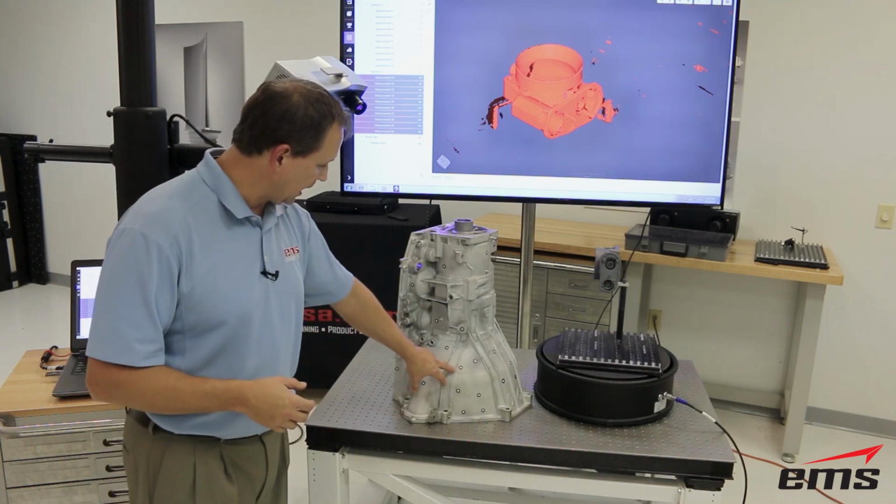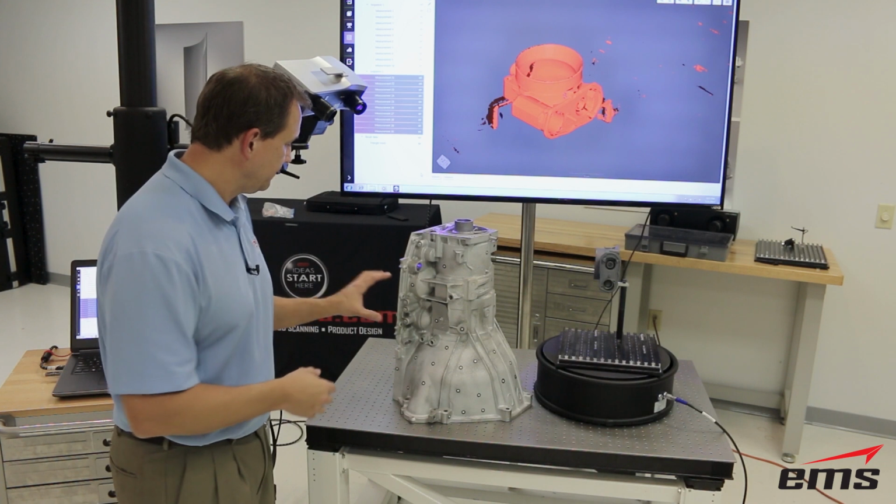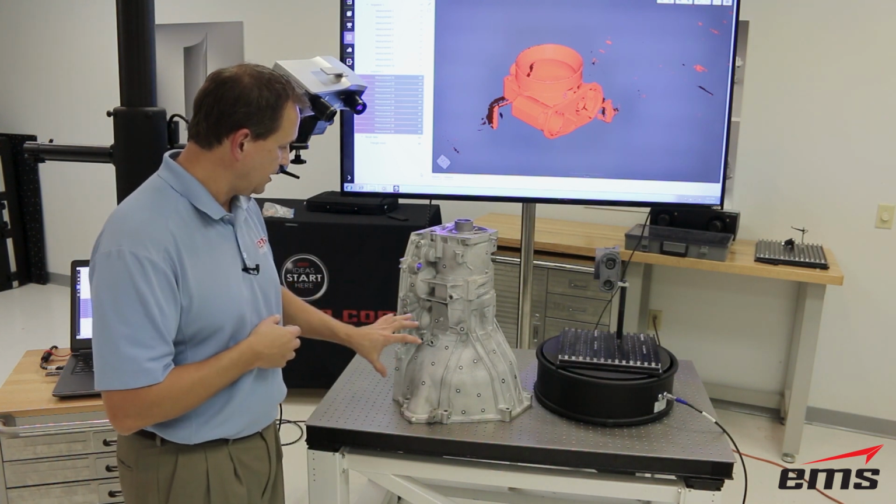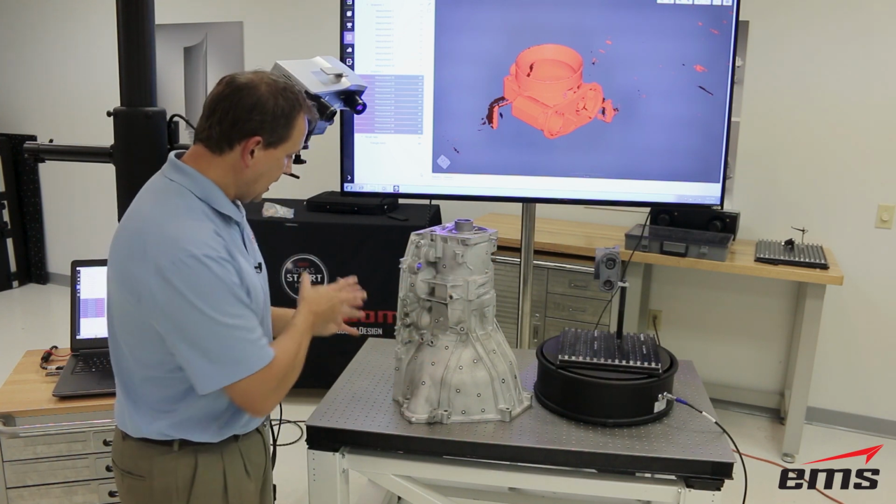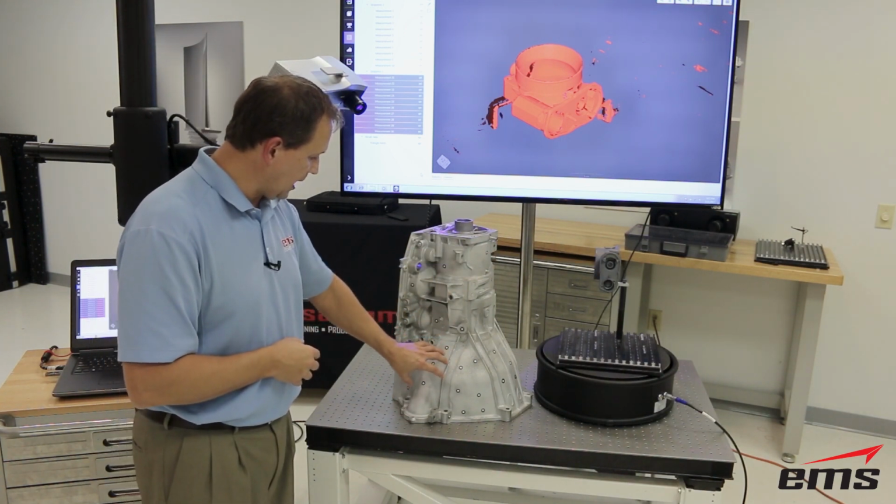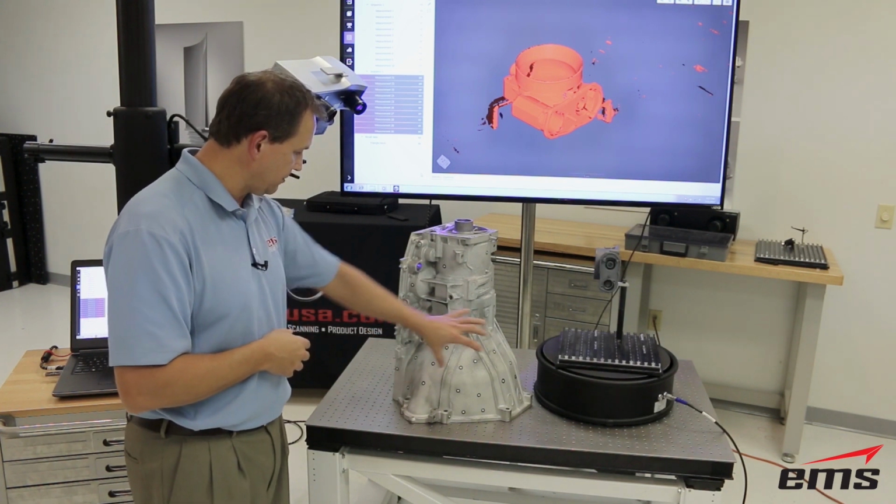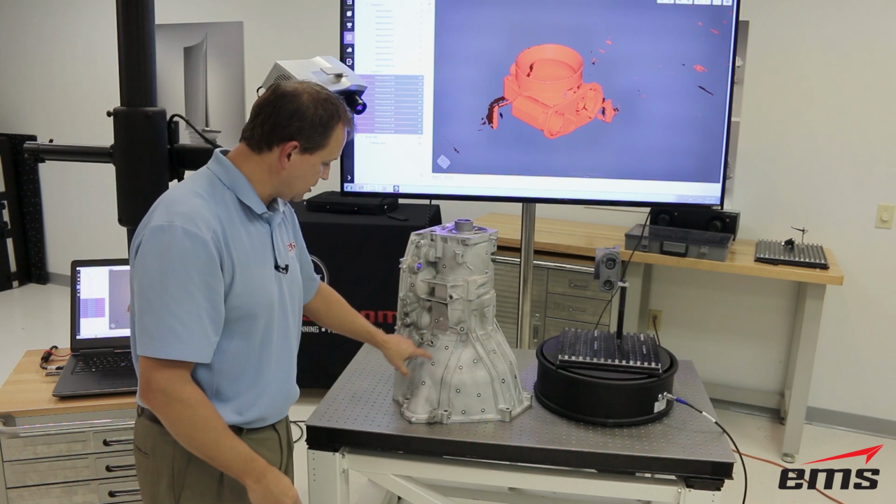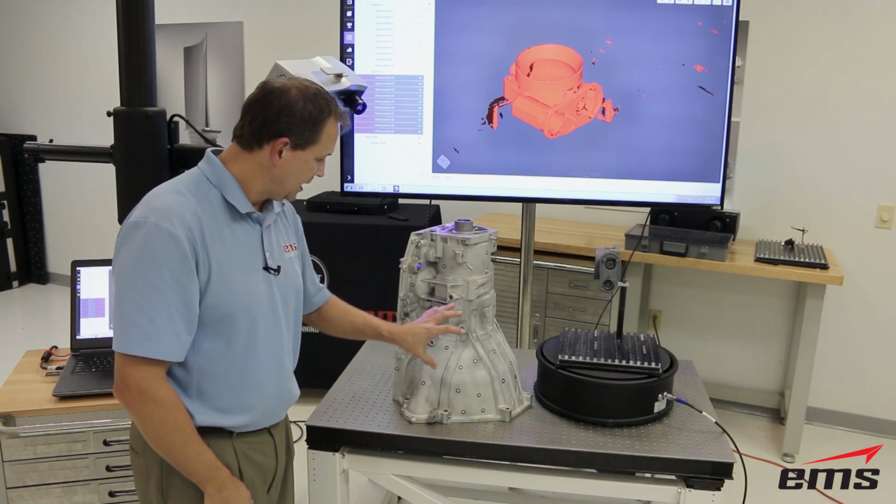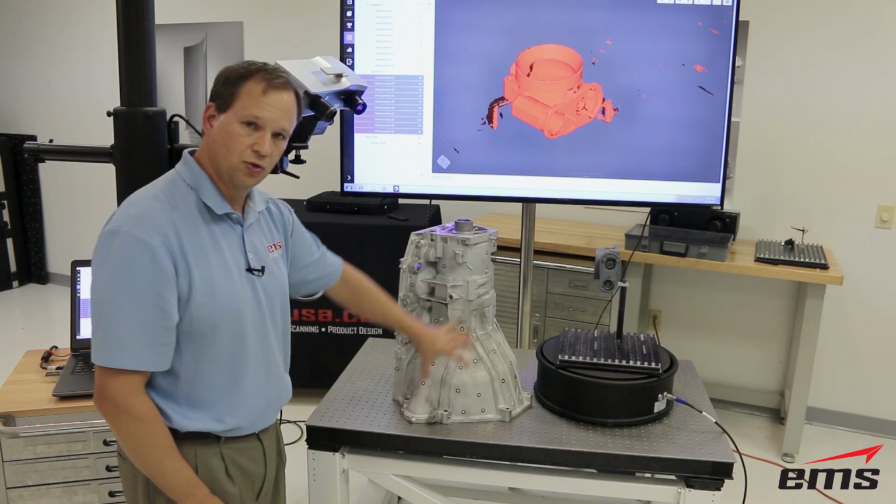One of them being targets. You randomly place these targets on the part, and then basically you take a scan, you move over, you take another scan, move over, take another scan. And as you move over, you just need to have some of the overlapping targets from the first scan. So if we took a scan here and then moved over, I need to have at least 3 of those targets from the first scan in the second scan, and then it can align them. Okay, so that's called target registration.